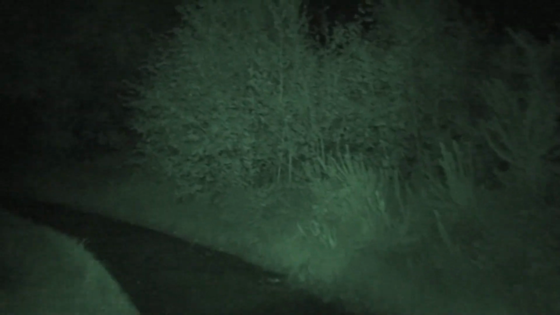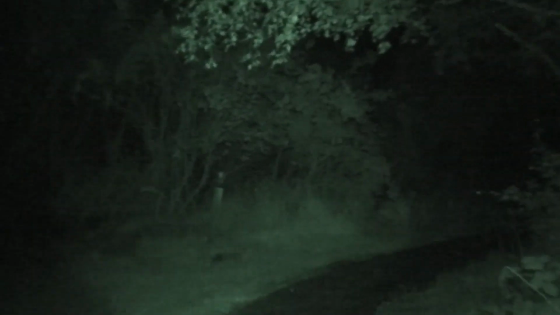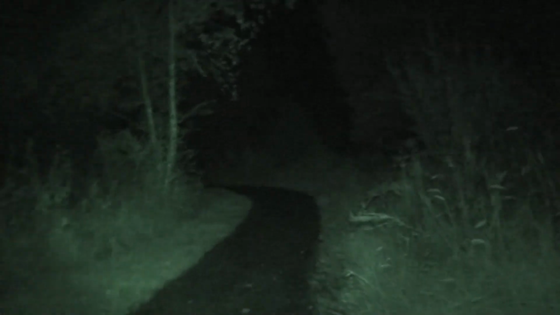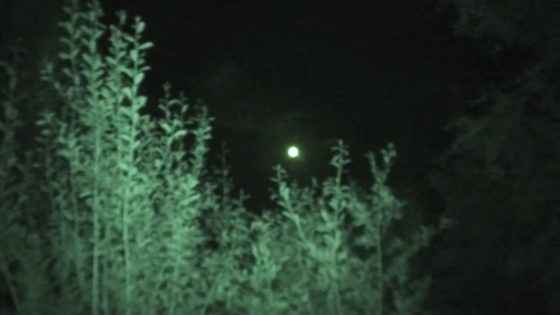Focus. See the moon, and see if I can zoom in for you.